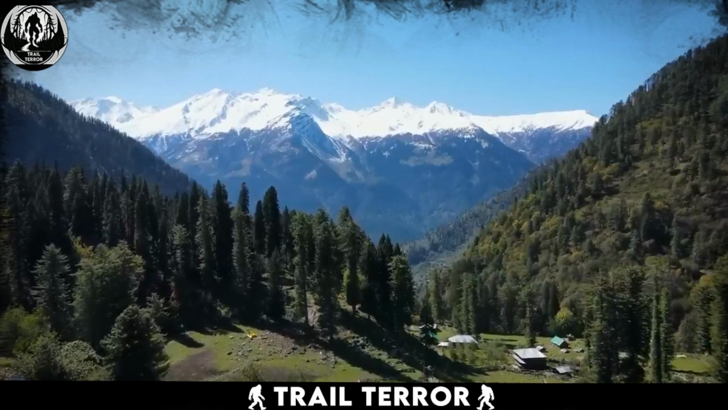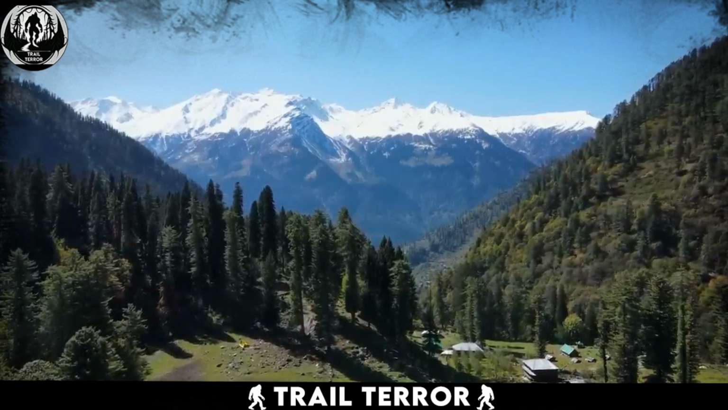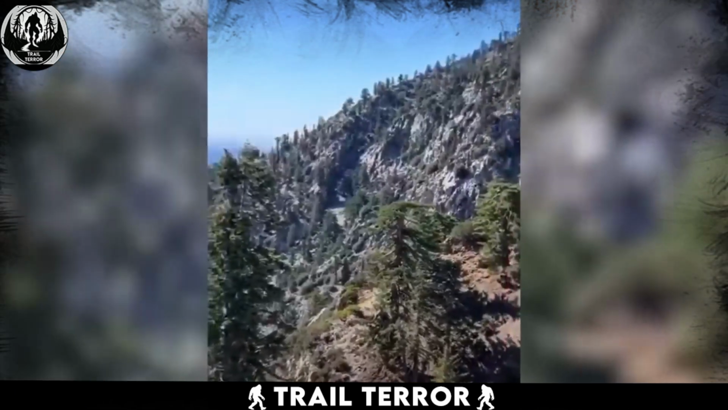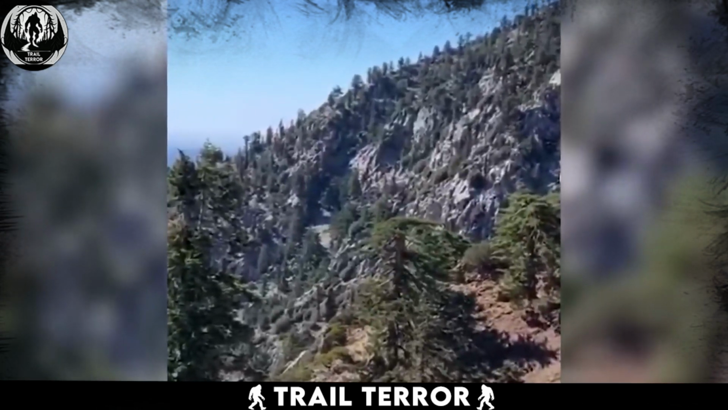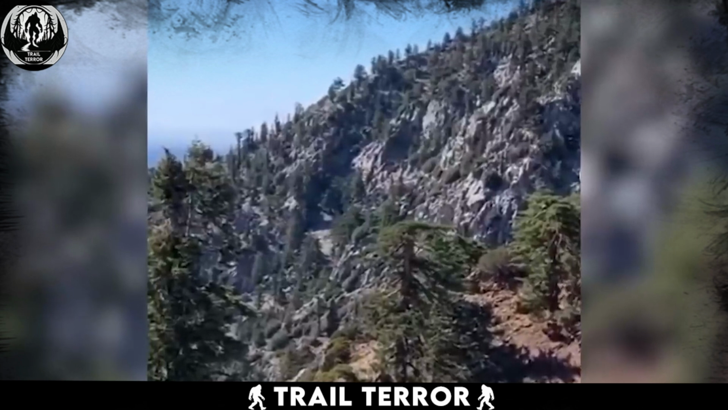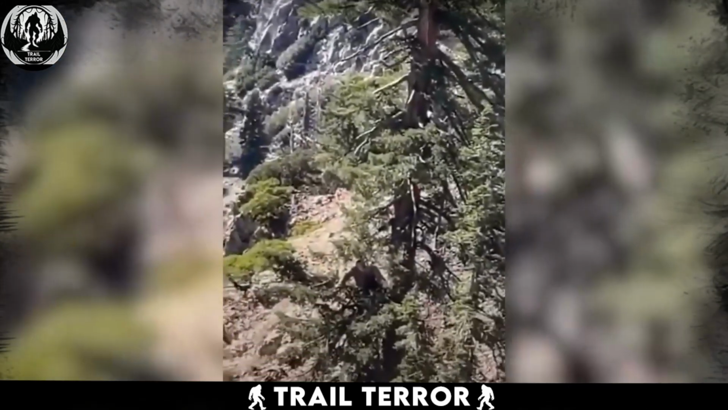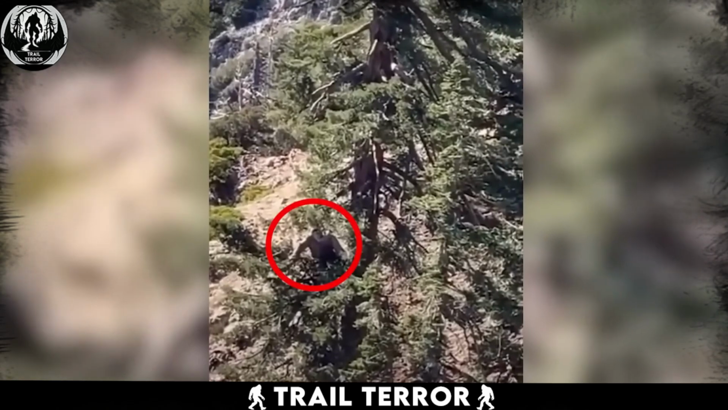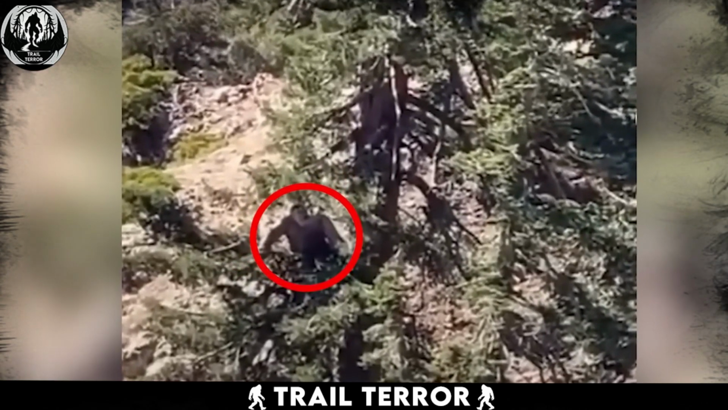Mountains covered with trees are nature's way of trying to hide its deadly creations. For instance, this clip was recorded by two hikers who were initially busy with their hiking before they noticed something weird down the mountain. As the clip zooms in towards the trees, it takes the viewers a second to finally get a grasp of the creature trying to hide behind the branches. It looks like a monkey.